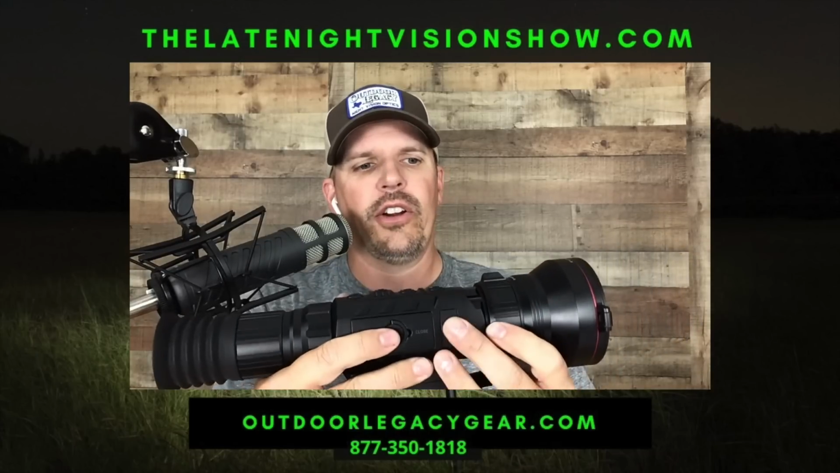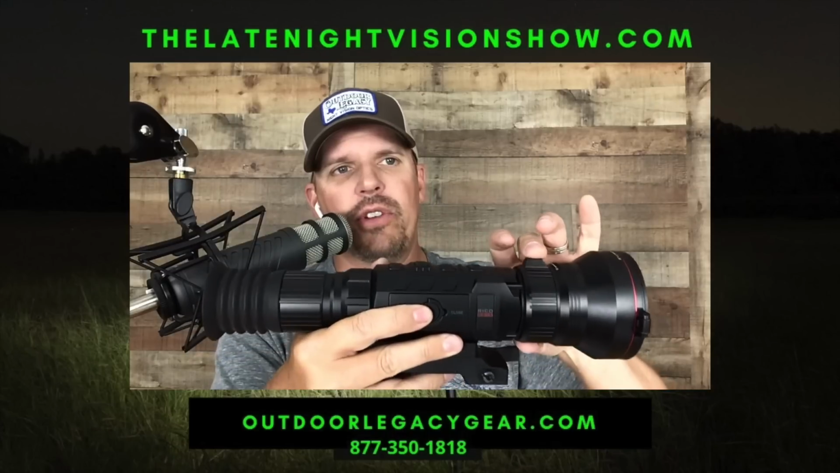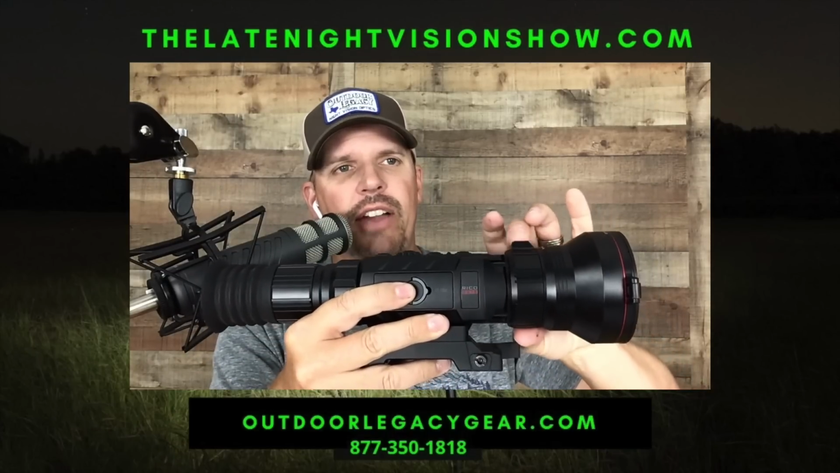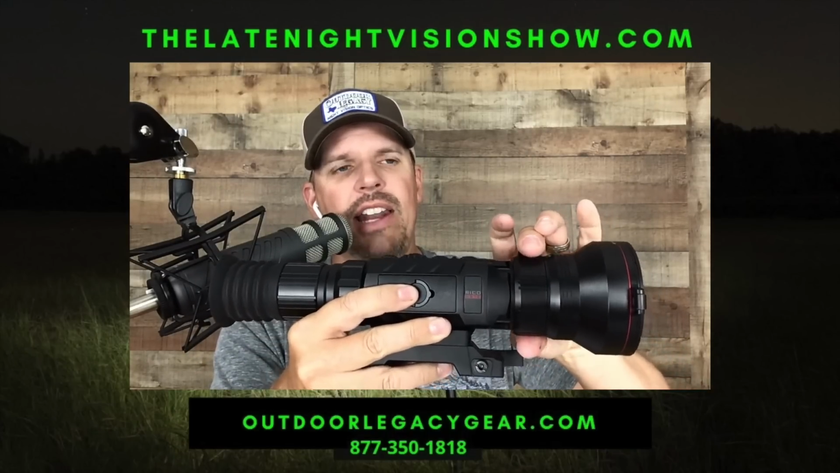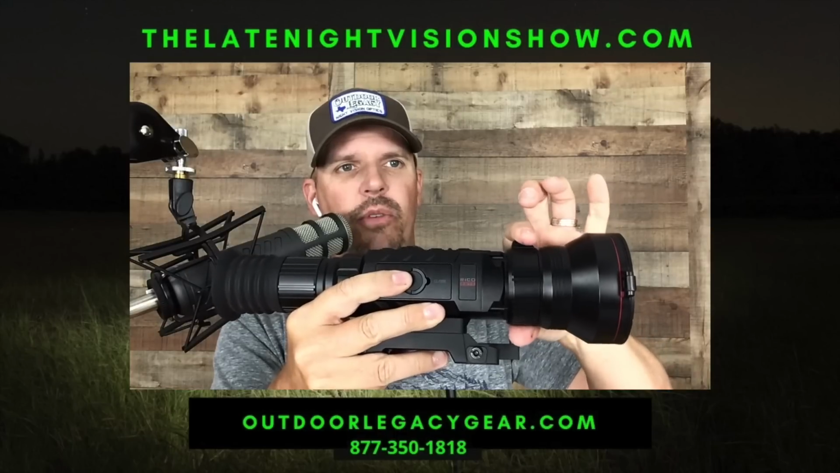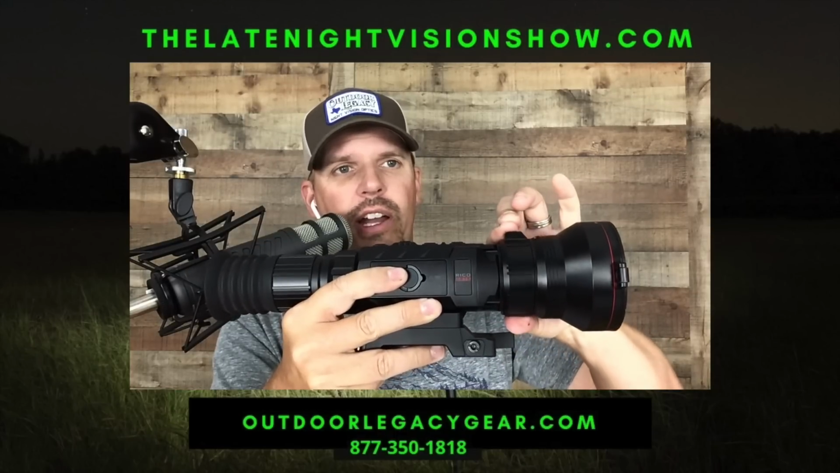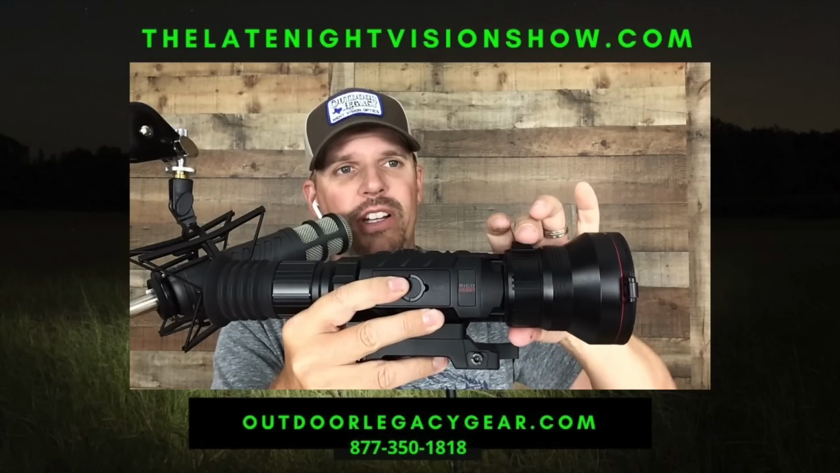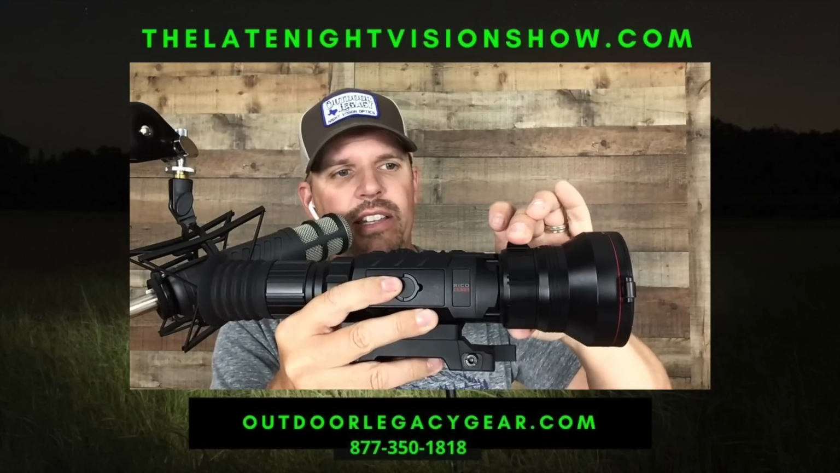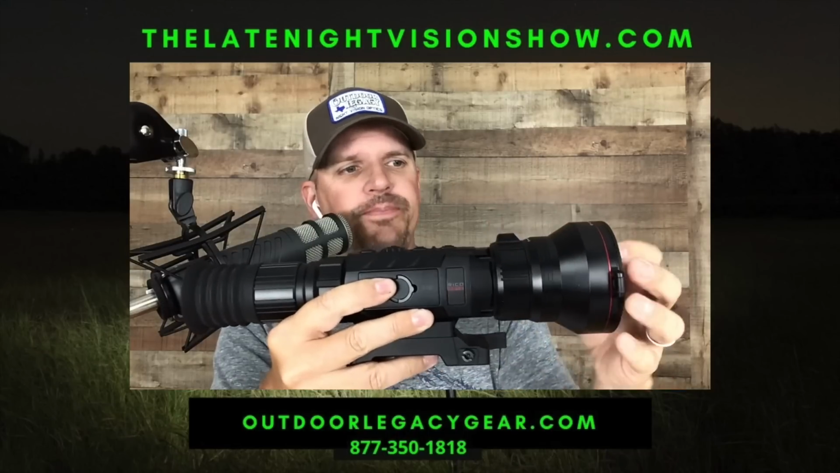Moving on forward here, we've got the front focus ring. You can see right here, there is this little lever that allows you to grab that and turn it. It is a very smooth focus. It does not require a whole lot of force. I would say it's probably perfect. You're not going to bump it and knock it out of focus, but it moves very smoothly.